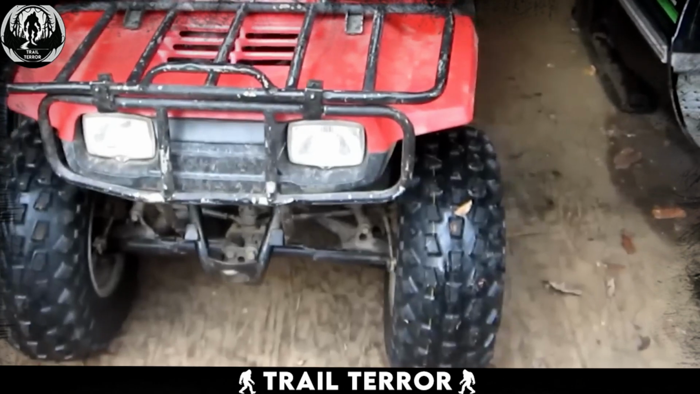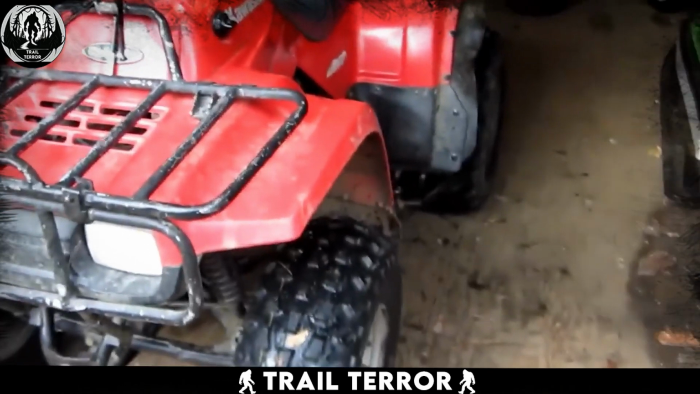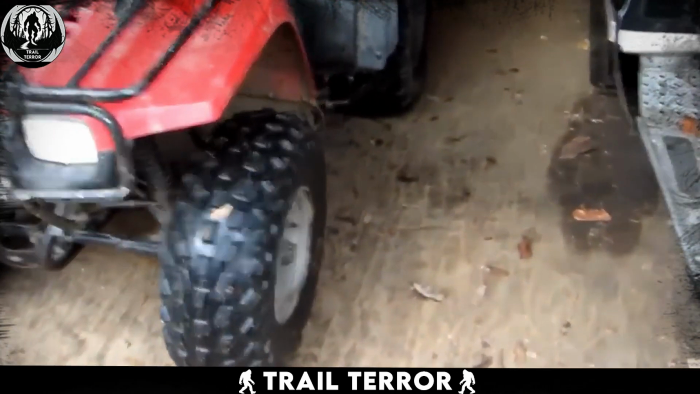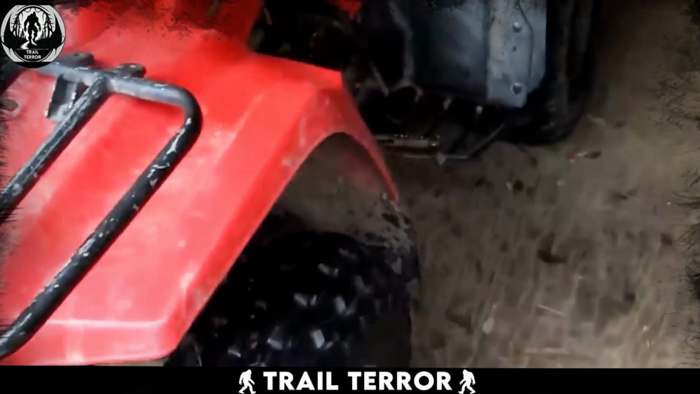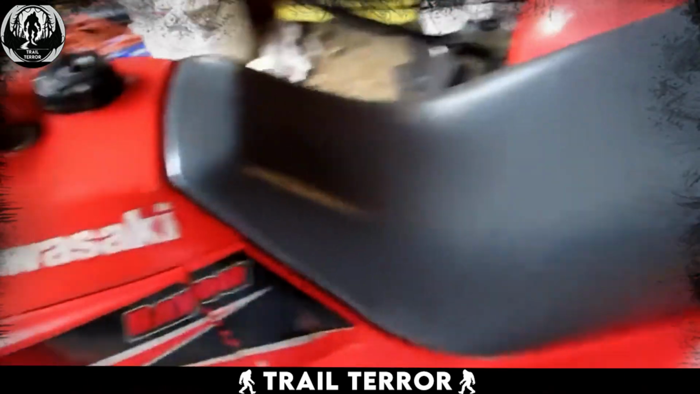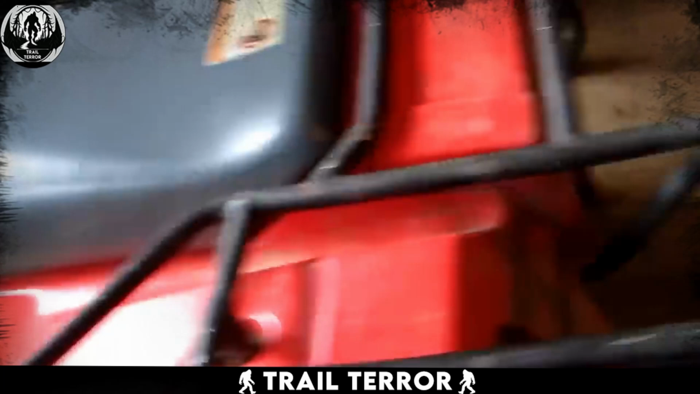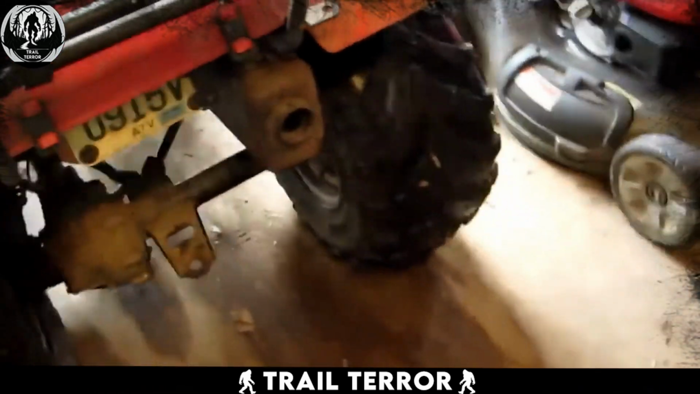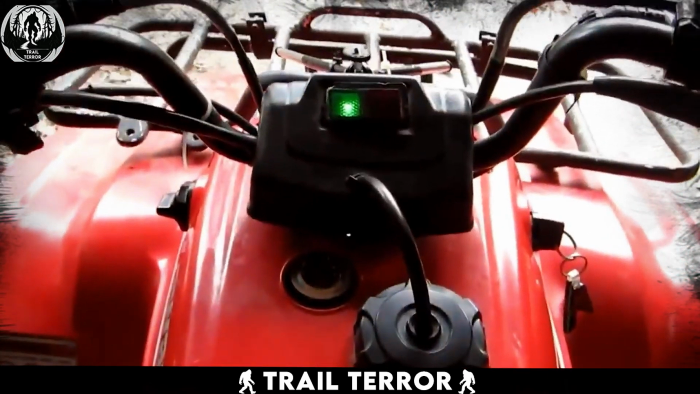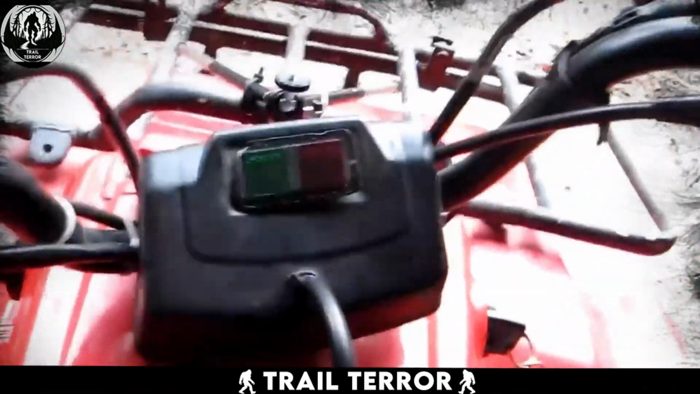In this video, from a YouTube channel specializing in four-wheeler reviews, the focus is on a 2012 red four-wheeler. The creator provides a thorough discussion of its specifications and important features for the audience. However, he takes it a step further by showcasing the four-wheeler in action, firing up the engine, and embarking on a rugged forest road adventure, all captured on camera.